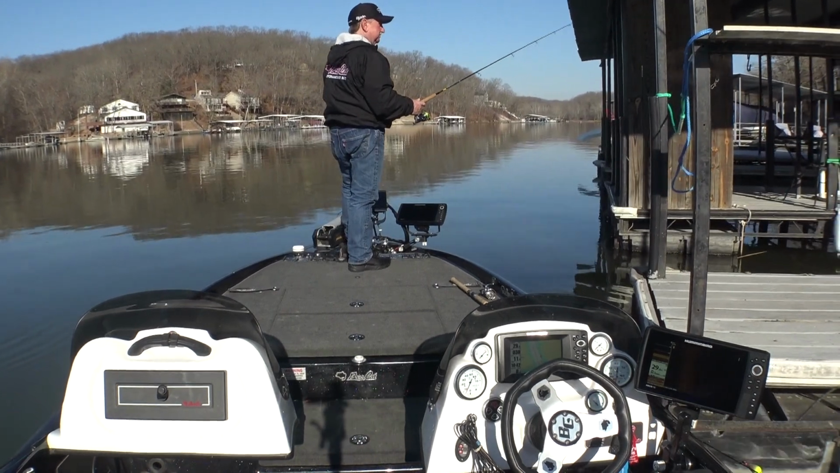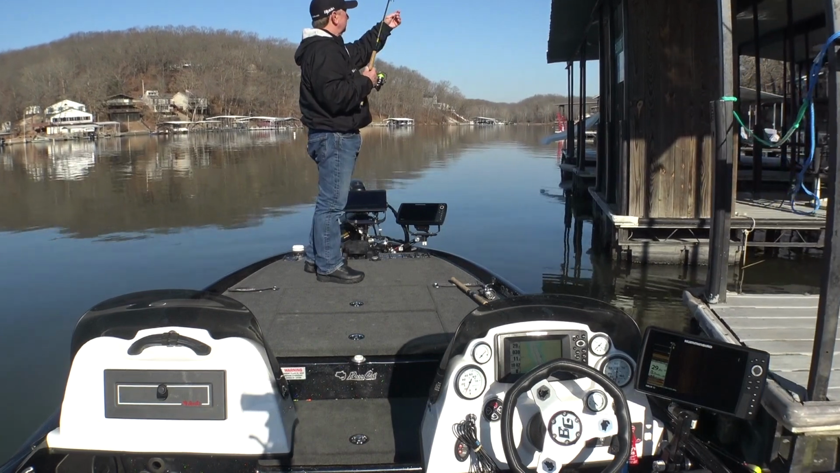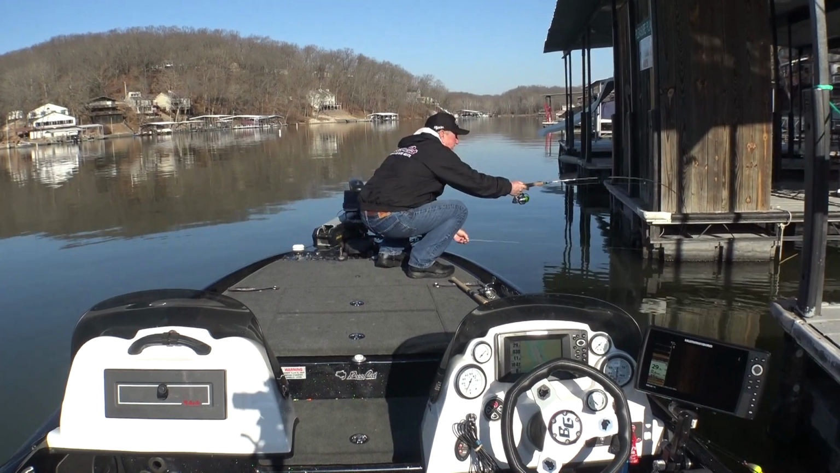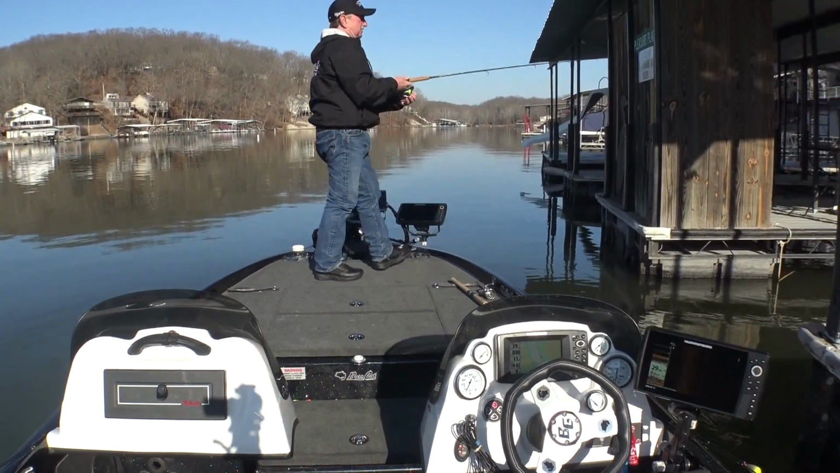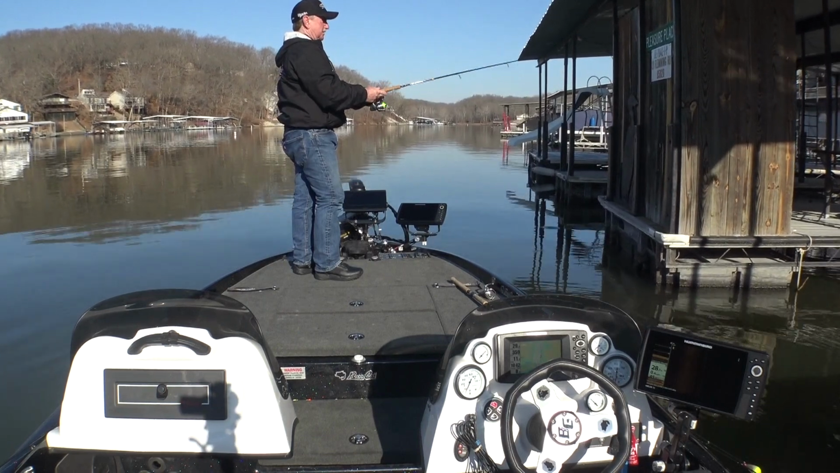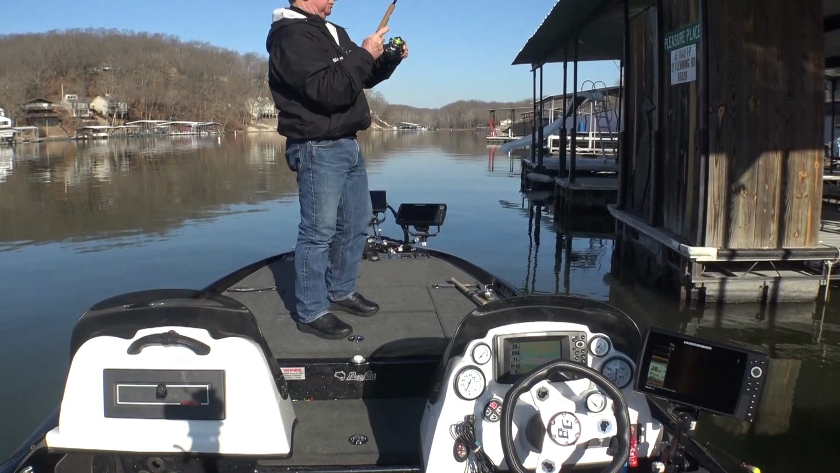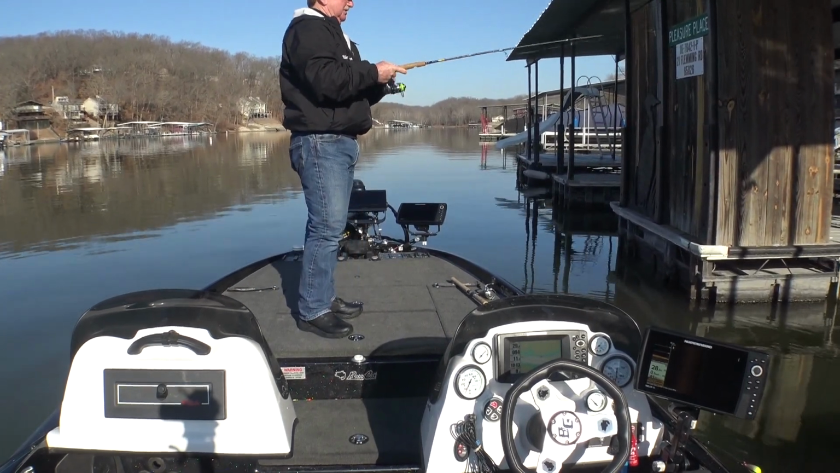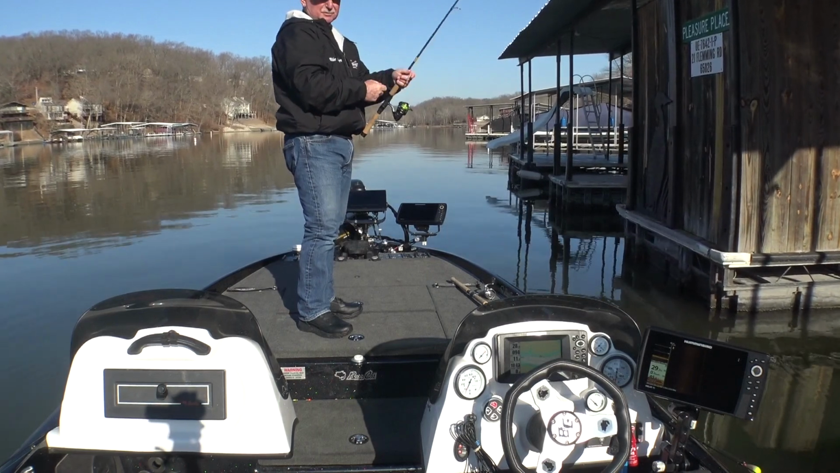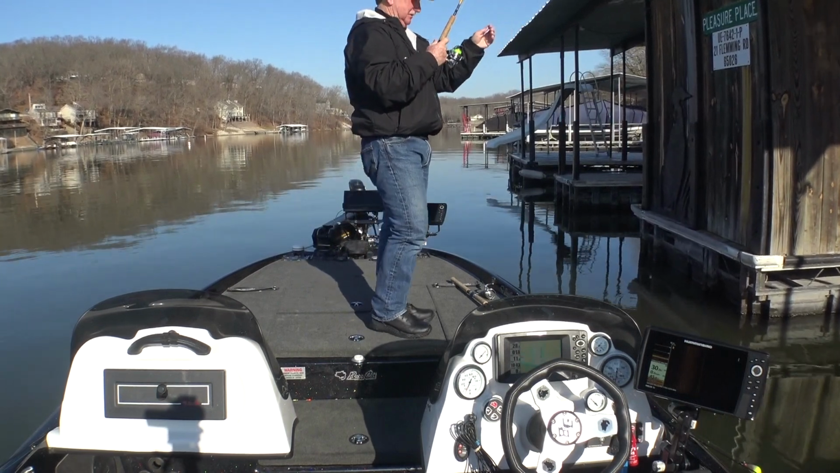I left brush tied off under this dock, and there's a few crappie around it. Let's see if we can get one under the back. Yep, right where he was supposed to. Oh man, came off. That's about a 3-pound crappie. Believe that. All of them that get away are 3-pounders.